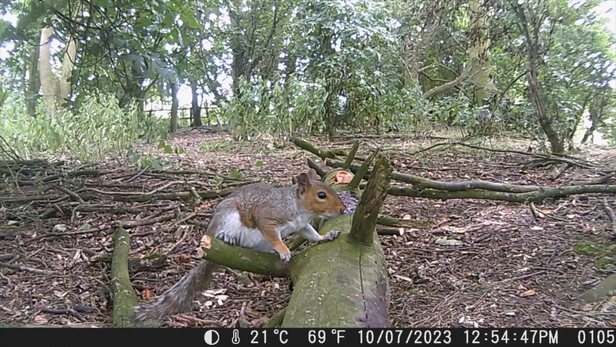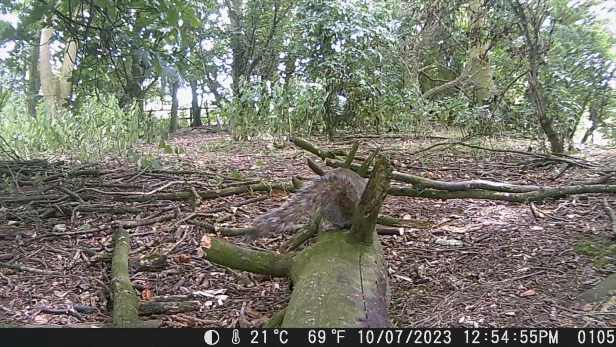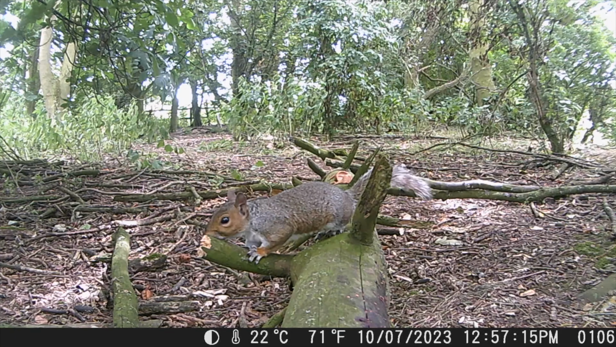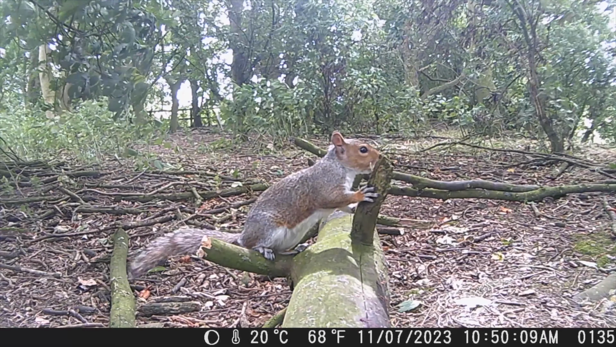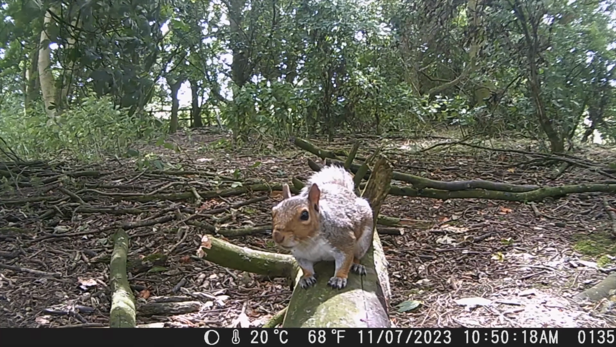But we did catch the black mink, so it was worth it. The whole experiment was worth it just for that. As far as the food's concerned, which do they prefer? Well, I'd have to say the jam. The jam is pretty much all gone. The peanut butter, there's still a big blob there.